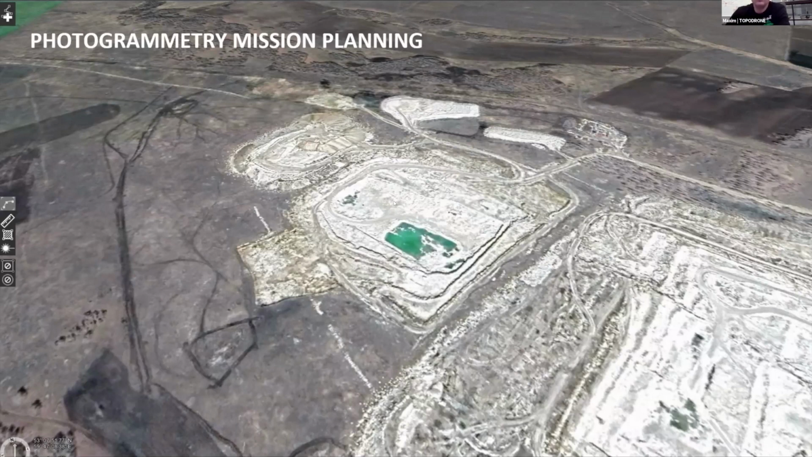And as you can see, there is a flat terrain on the open pit site. Now I would like to show how to plan a photogrammetry mission over this area in order to follow the real terrain, not the terrain available from the internet.